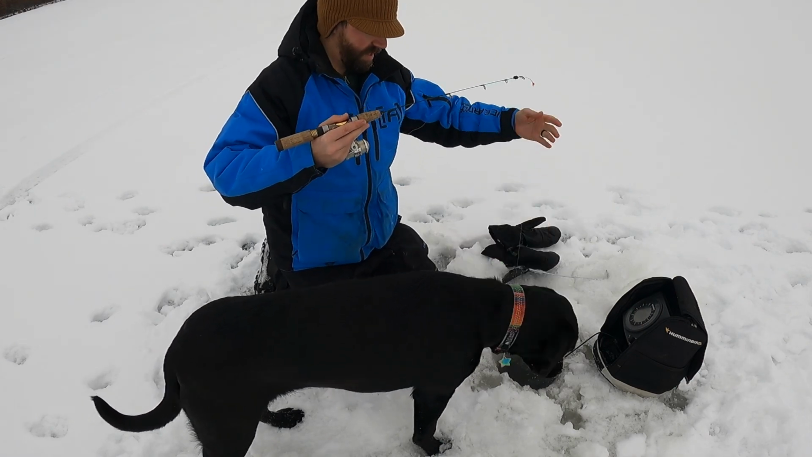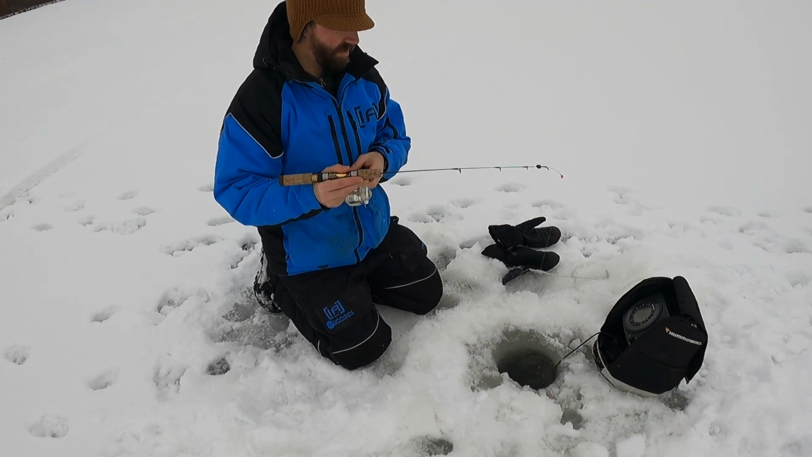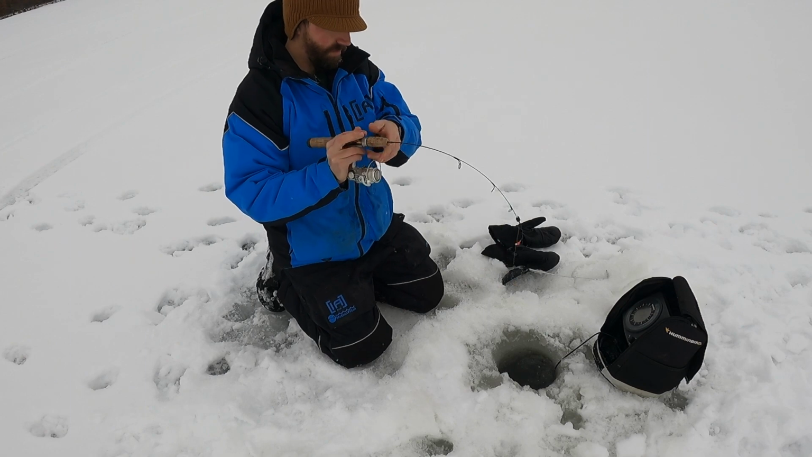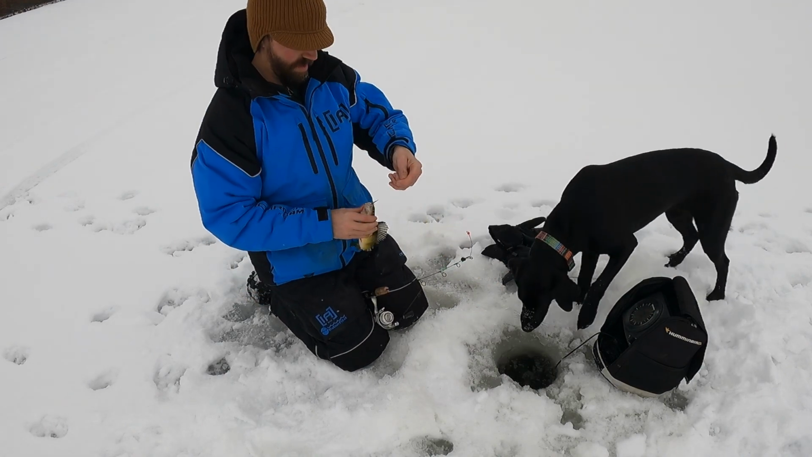My dog likes to get in the way of what you can see. That's Ruby, by the way. Oh man, they are loaded right there. There we go, that's what I want.